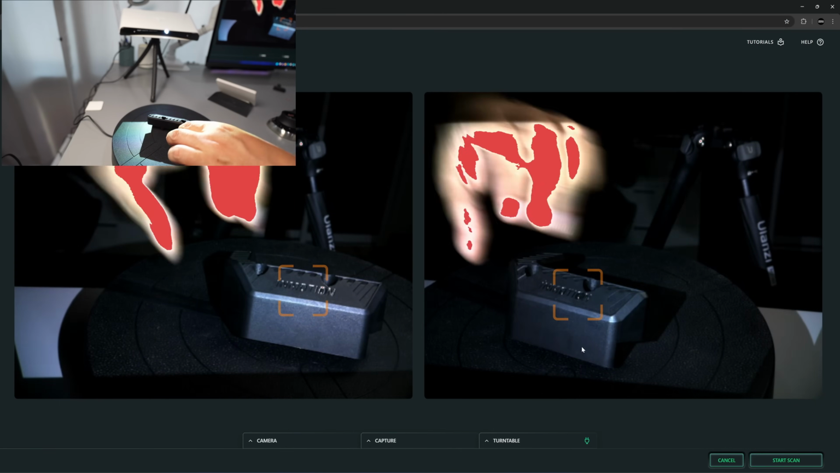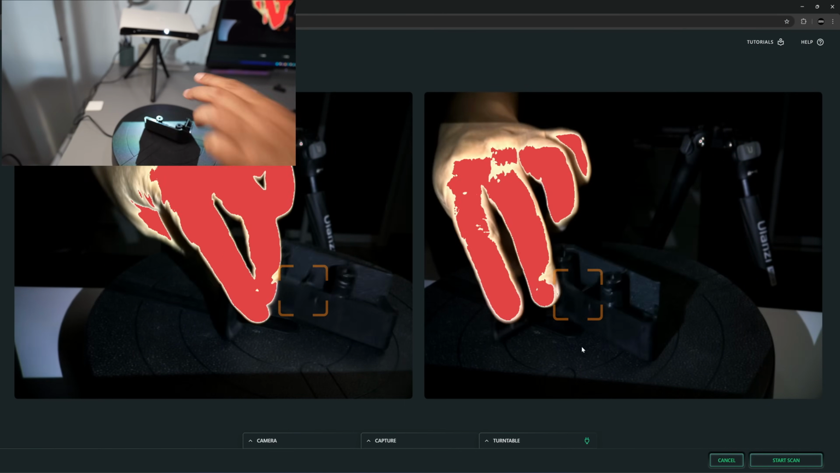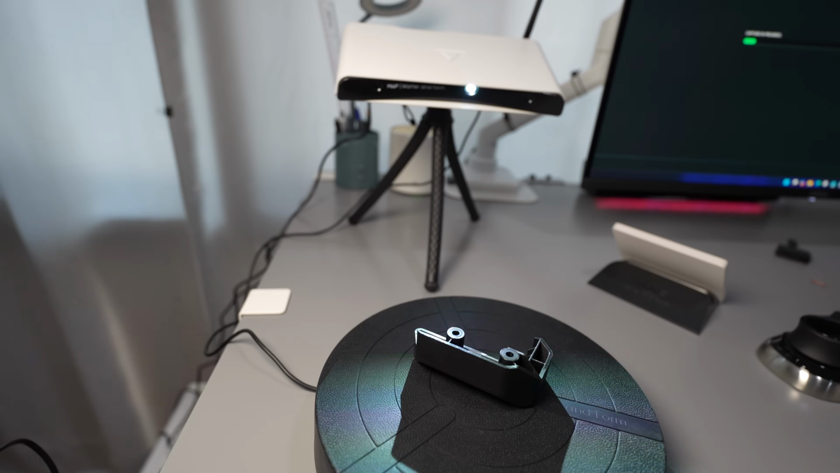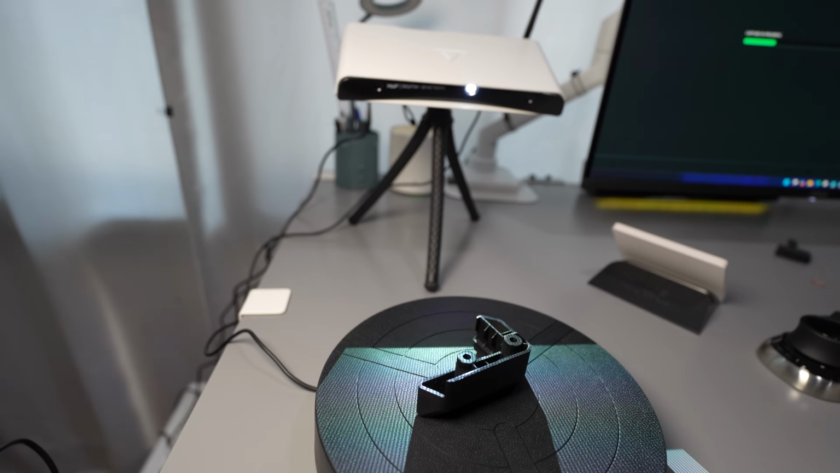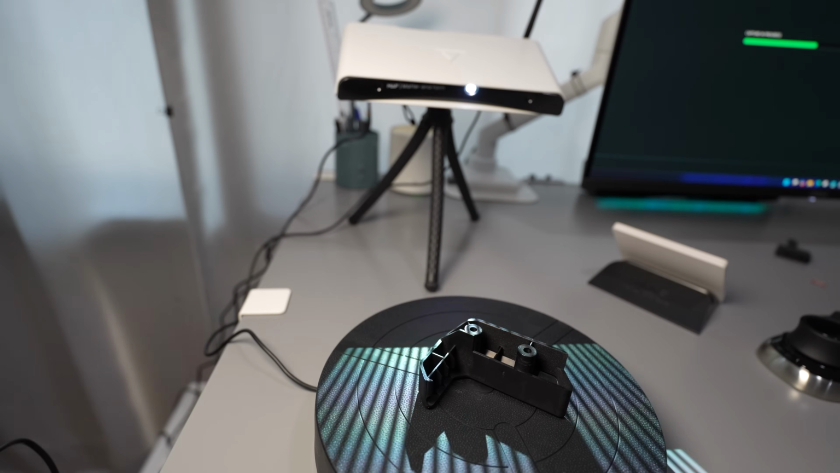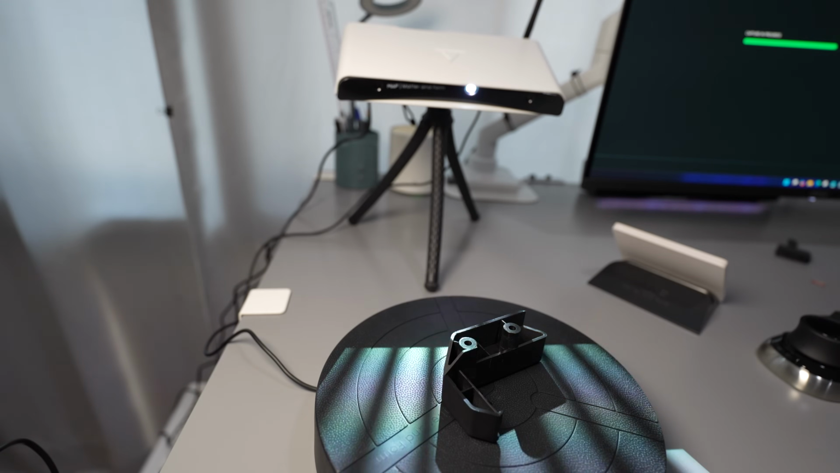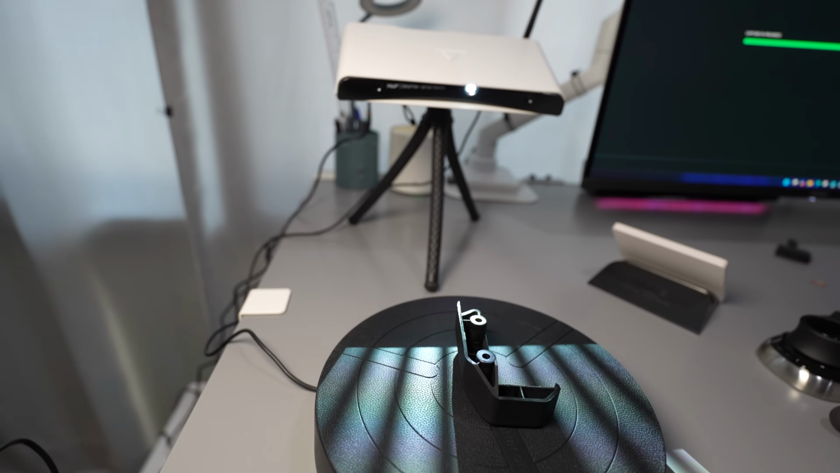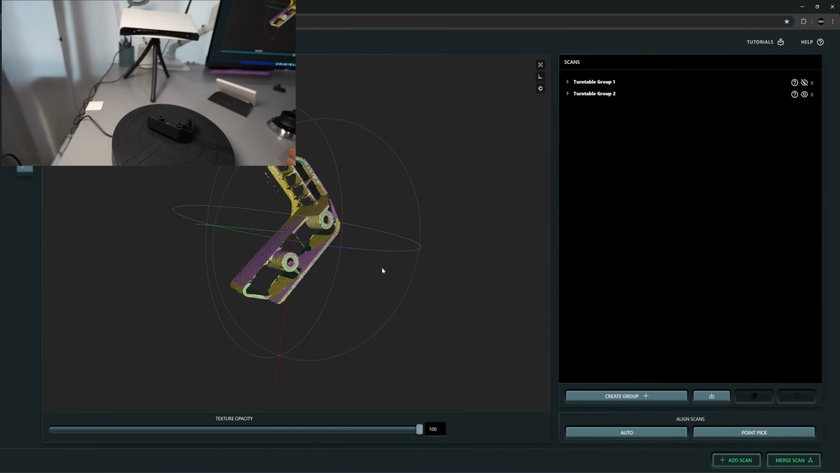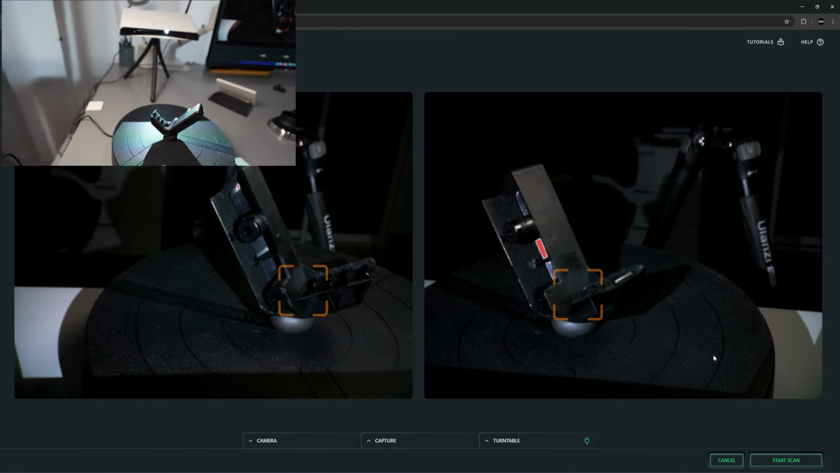Going to add the second scan and start the scan. I think I'm going to need a third scan. Put it like this. Okay, so I need to make a third scan here.